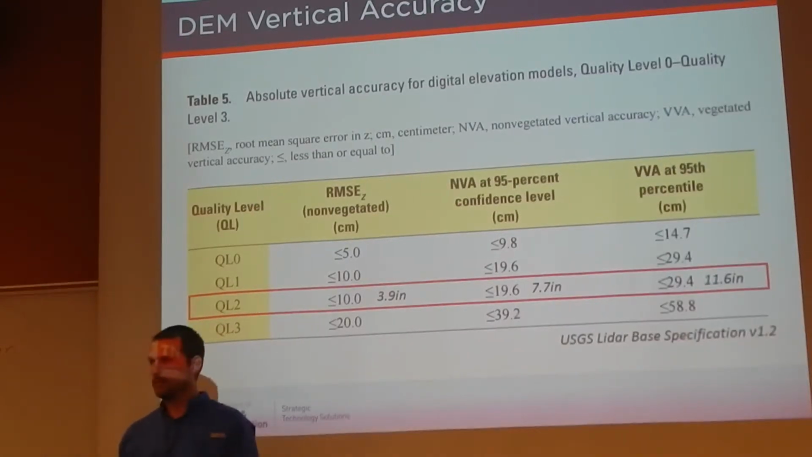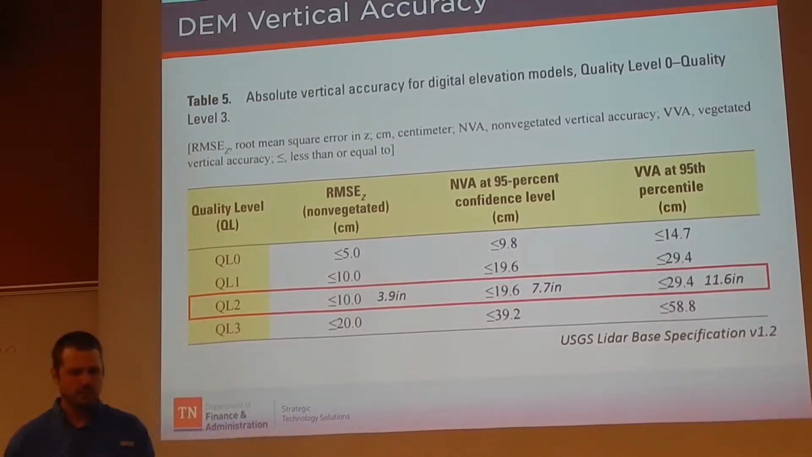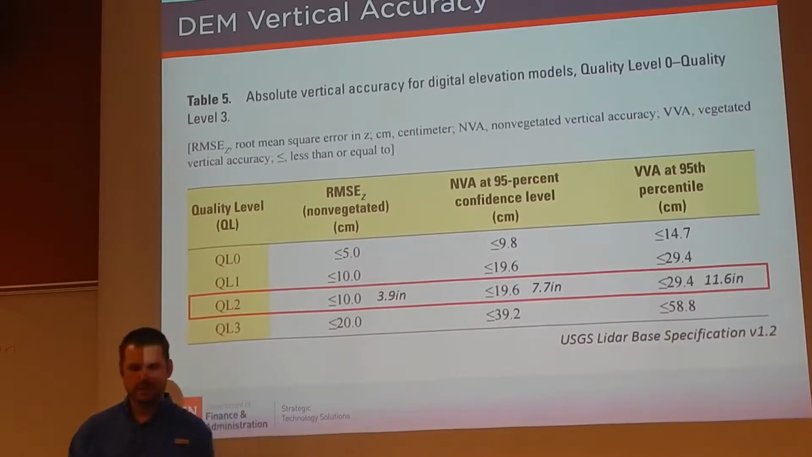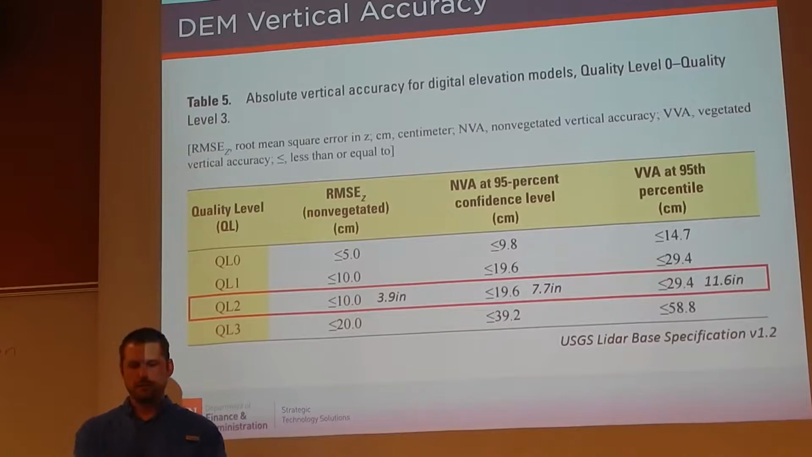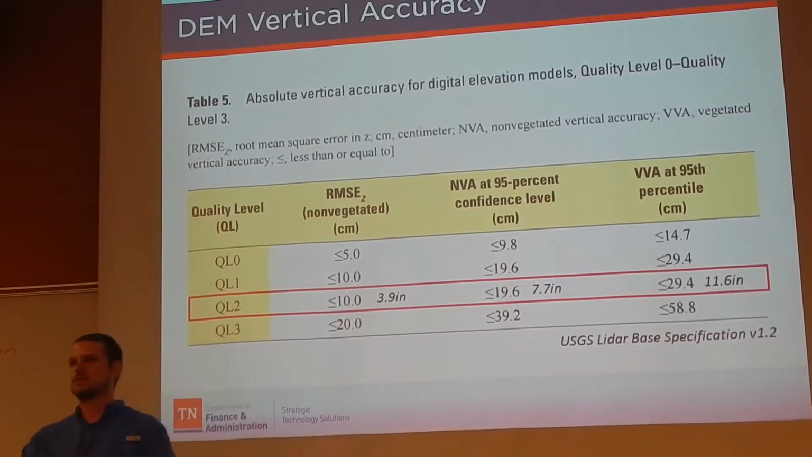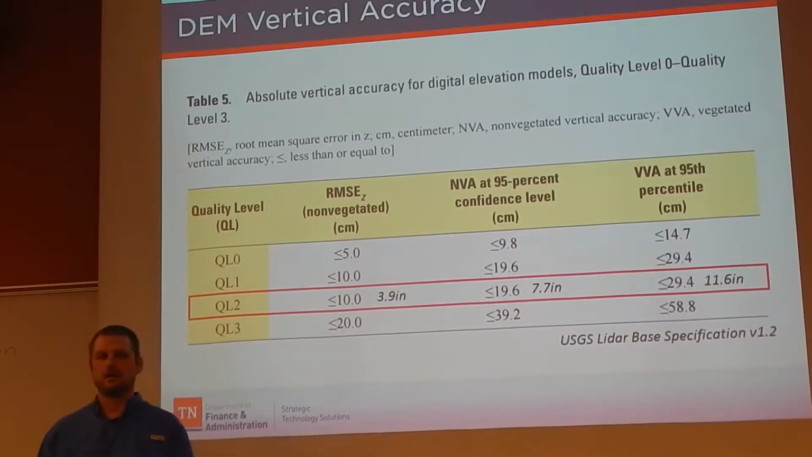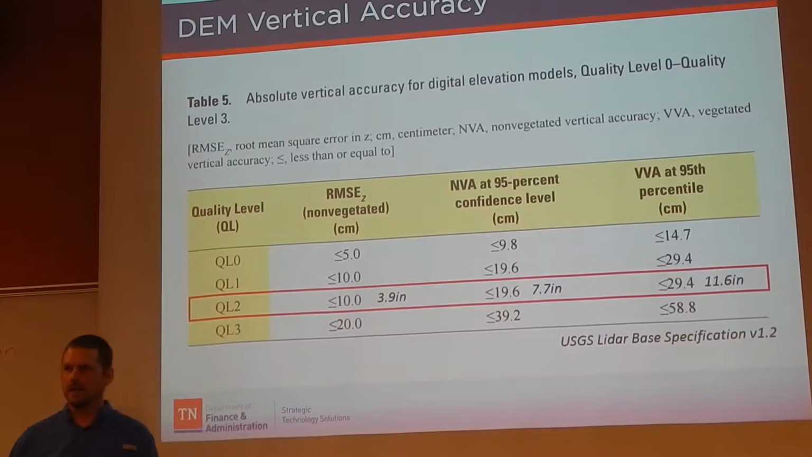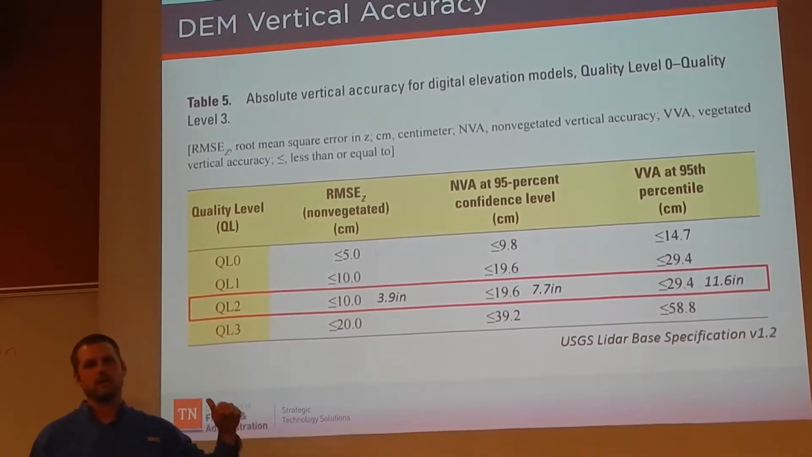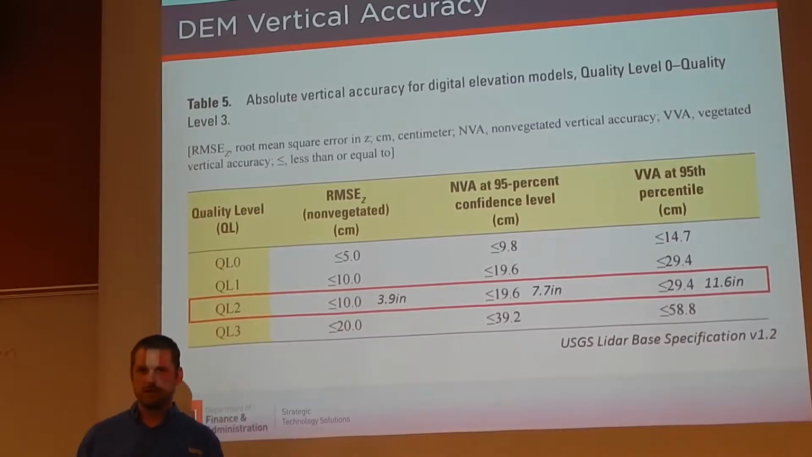All right, so the DEM vertical accuracy is very similar, or the same as the point cloud. Obviously, you derive the DEM from the point cloud. So we've got similar numbers, 3.9 for the RMSE. But you jump up to 11.6 inches when you get into a vegetated area. And that's going to be trees, even low scrub and stuff like that. The more vegetation you have, that can affect accuracy on how that laser goes down through the vegetation to finally hit the ground.